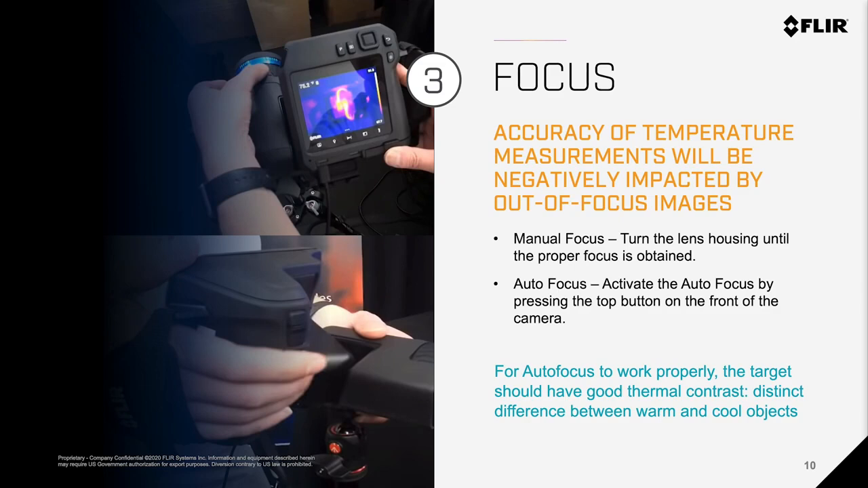You have 2 choices. You can use manual focus indicated at the top simply by turning the lens housing until the proper focus is obtained. Further, you could use the autofocus, which is activated by pressing the button on the front of this camera. Keep in mind, for autofocus to work properly, the target should have good thermal contrast, which means a distinct difference between warm and cool objects in the scene.